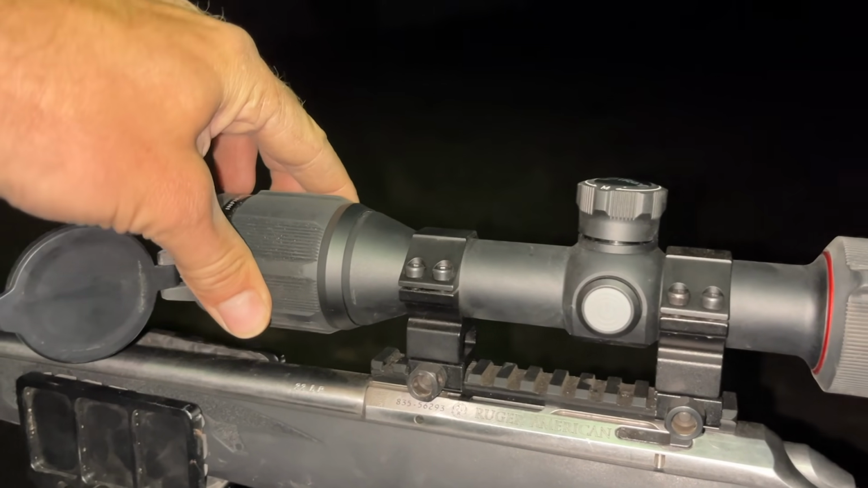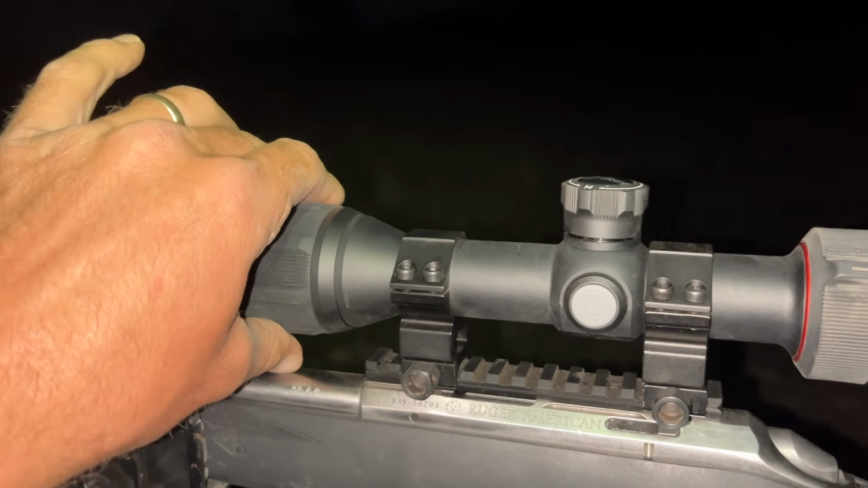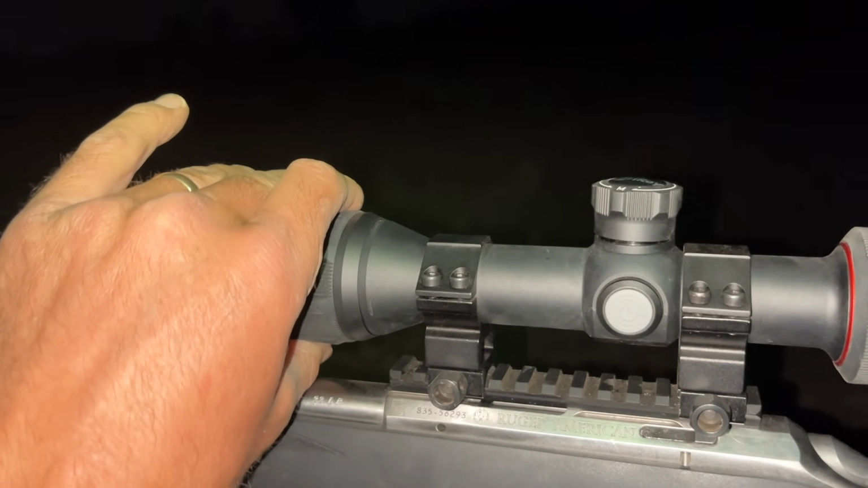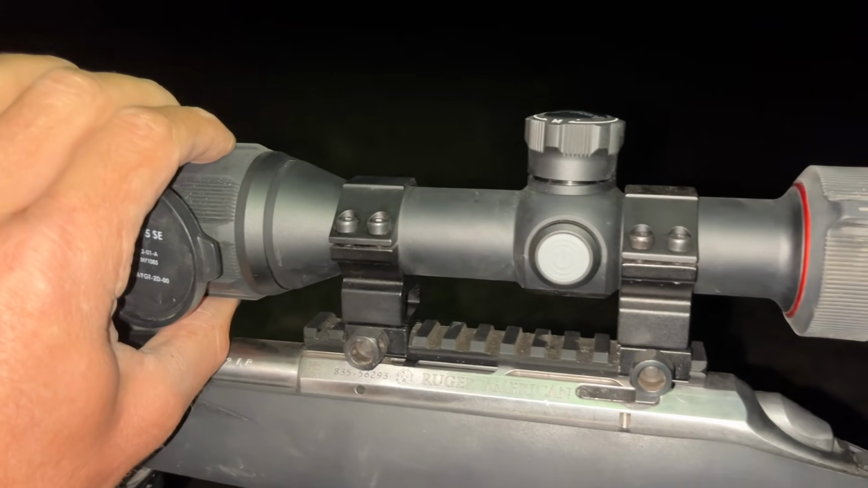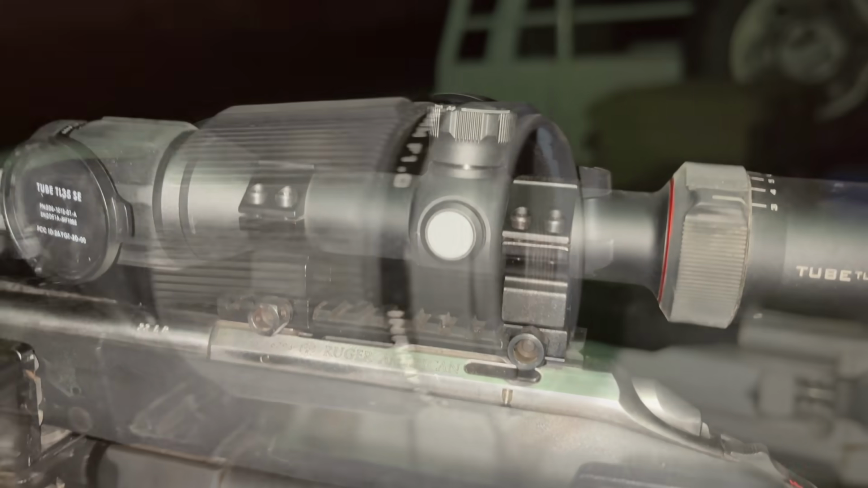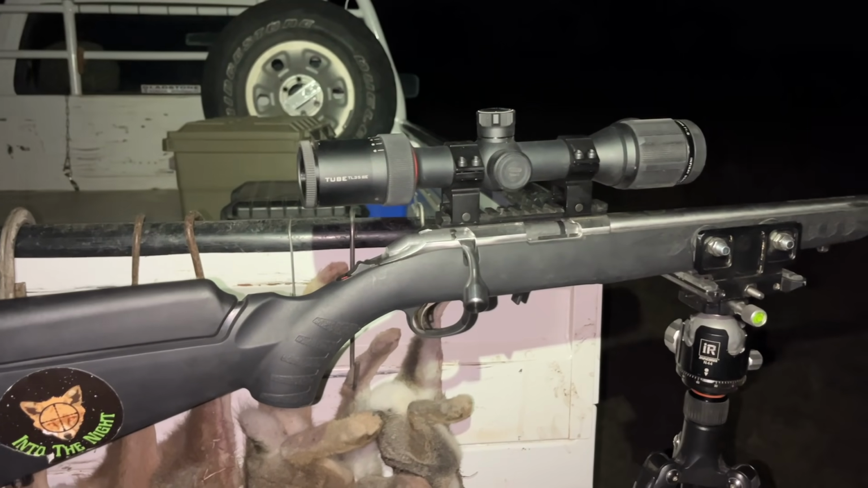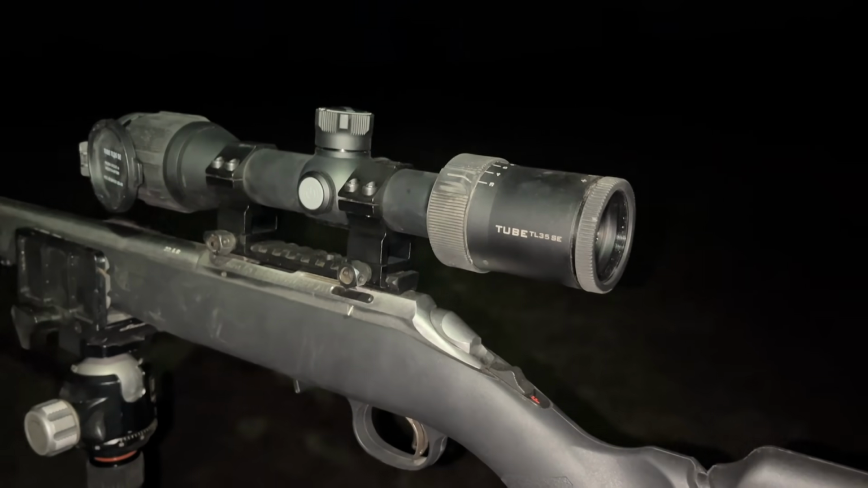Now another thing I really like about this one, which the TH50 I didn't like, is that focus ring. It's not stiff, but it's not loose. It's just perfect. It just turns really nicely. It actually feels really nice to turn, and it's got a nice rubber grip on the outside, so you don't really have to work hard to turn it. So yeah, it's a really nice little scope. I'm very happy with it, and I can highly recommend it. I actually wouldn't even mind owning it myself.